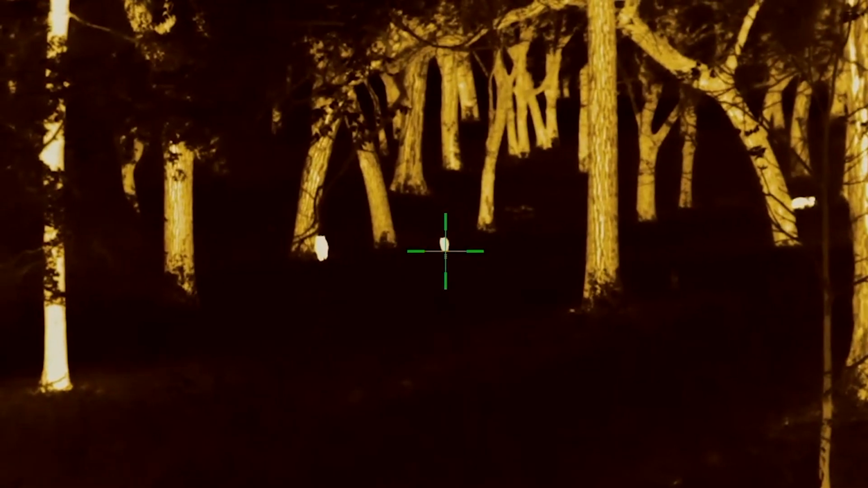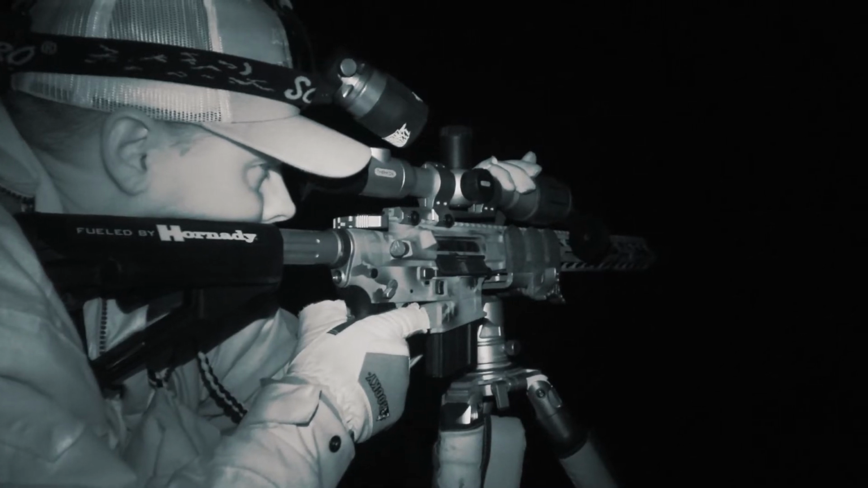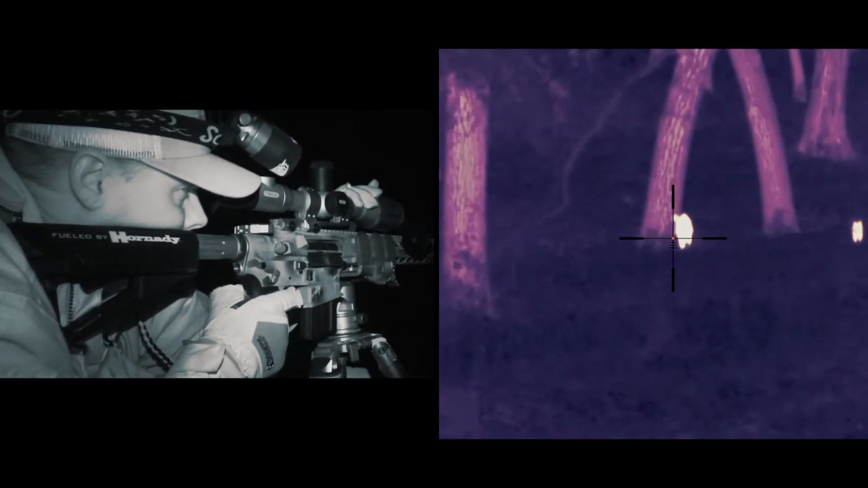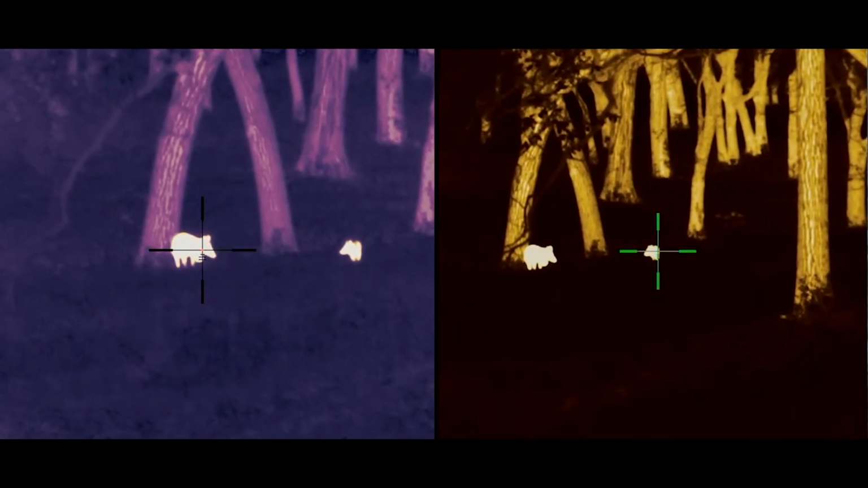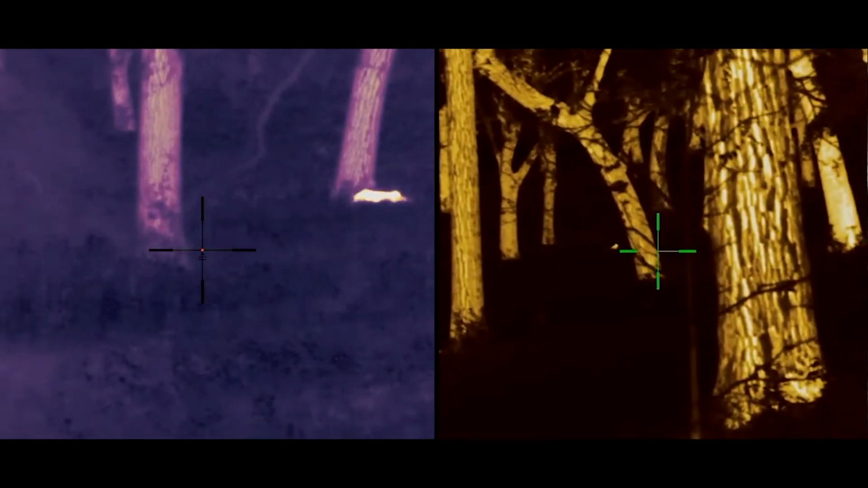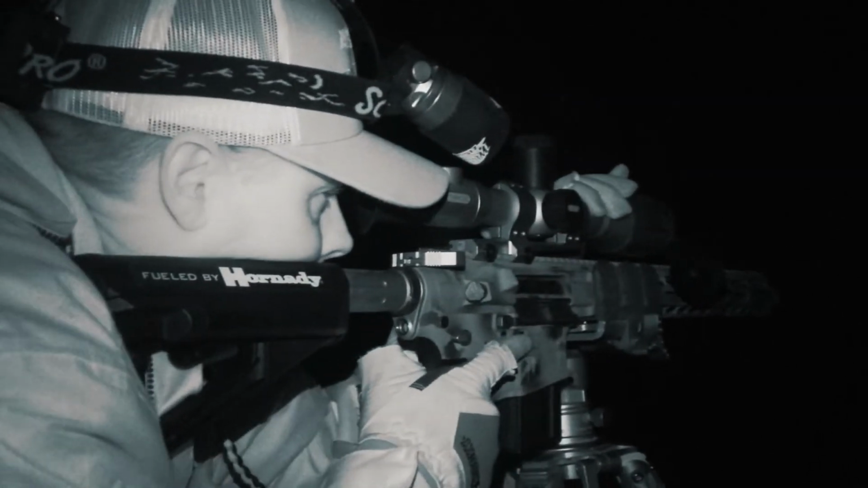You shoot the limping one, I'll shoot the little one to the right. Okay. Dustin, you count it down. I think they're gonna run here pretty quick. 3, 2, 1. I hear little ones. Got him. Little ones coming out. Oh, yeah. Hang on, there's 3 on the left. Let them come out.